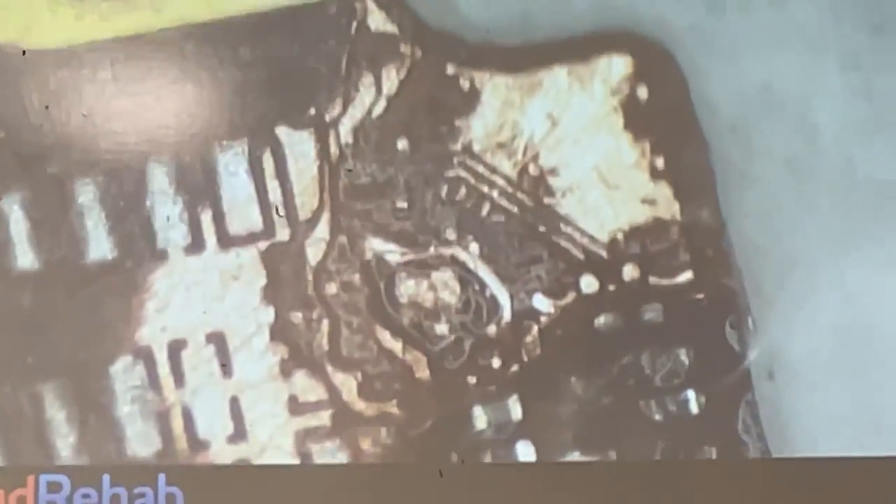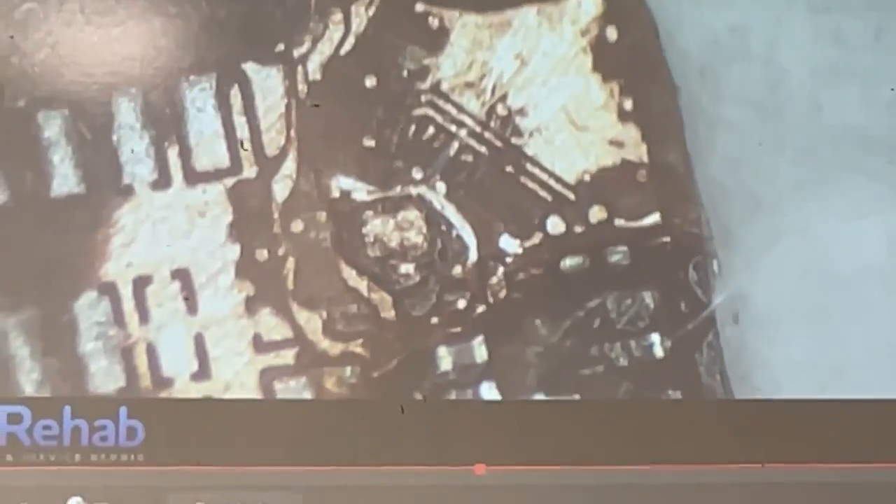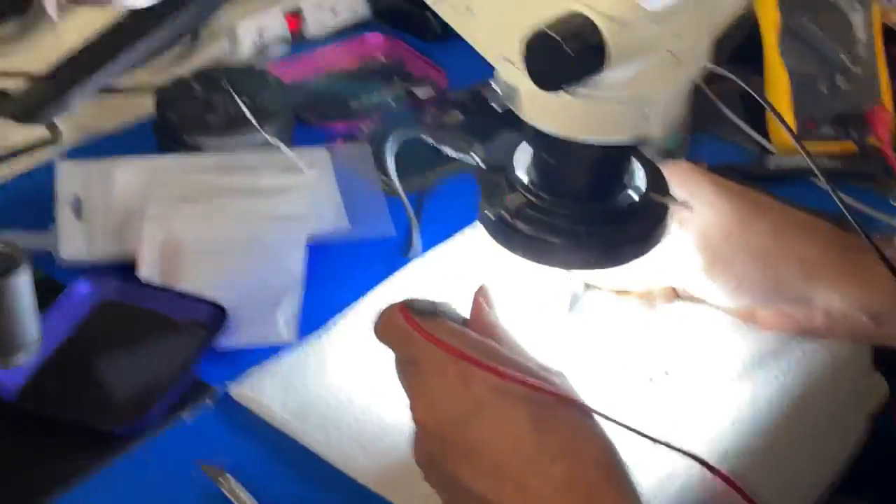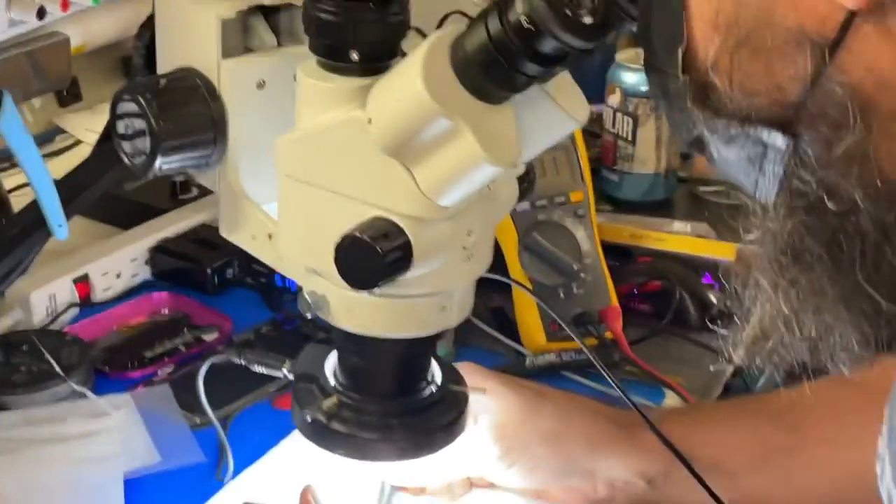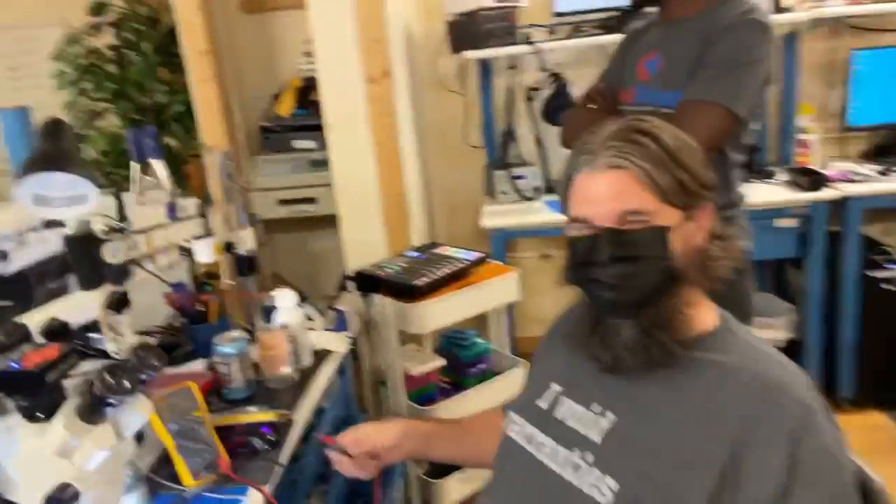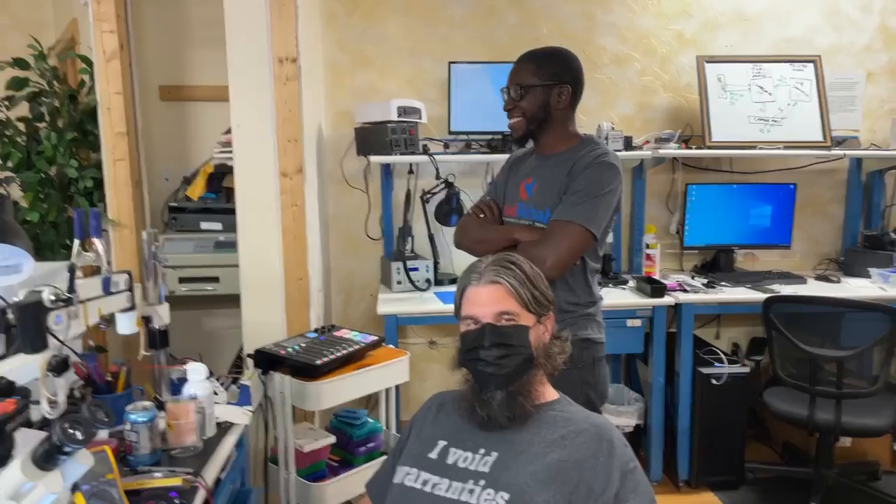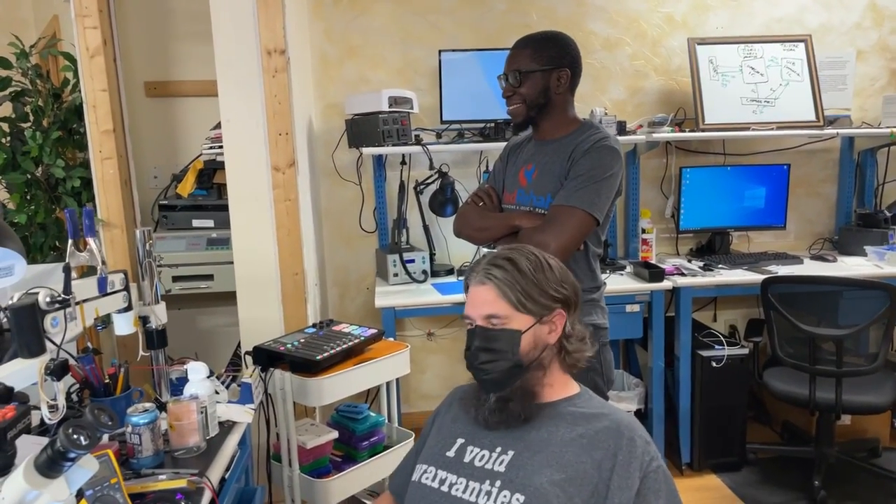This phone is going to be great again. All right, survey says... Main short is cleared. Well done. All right, good job. Now let's see if you can get it to boot up.